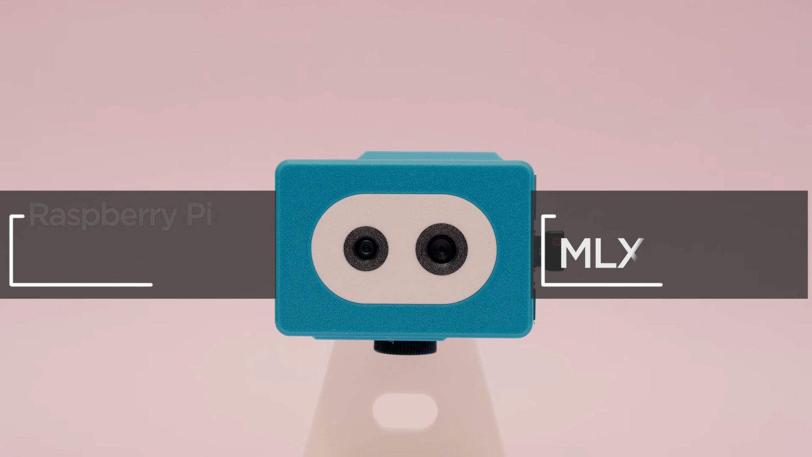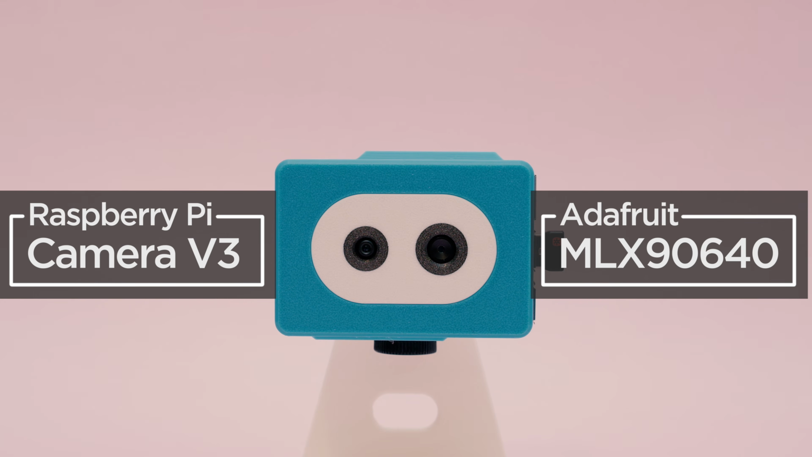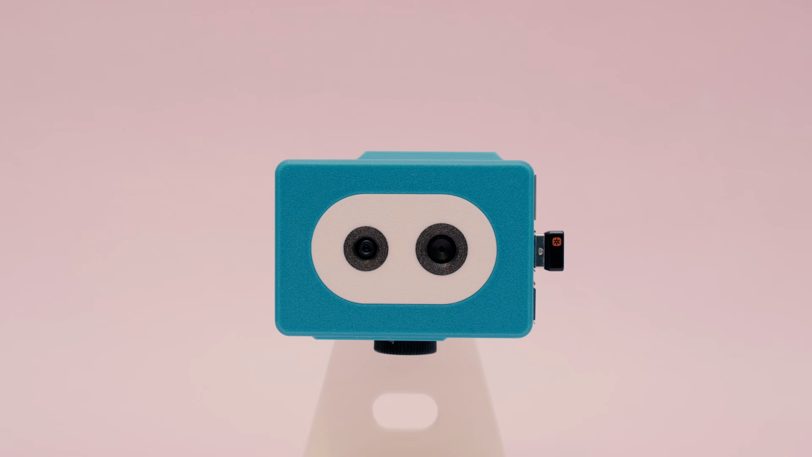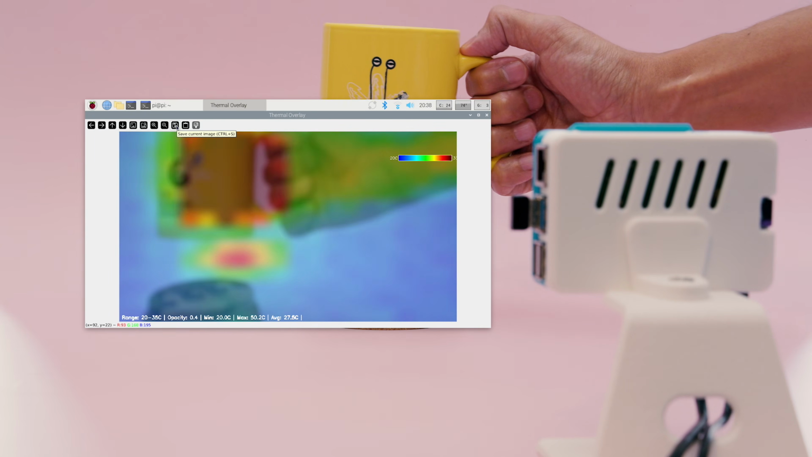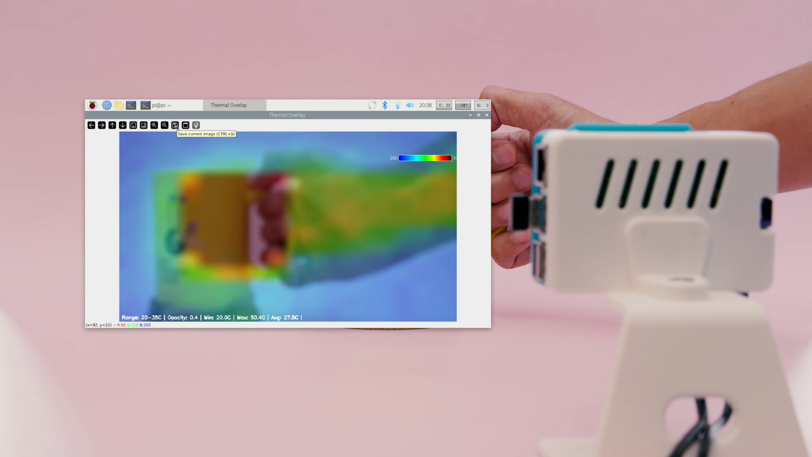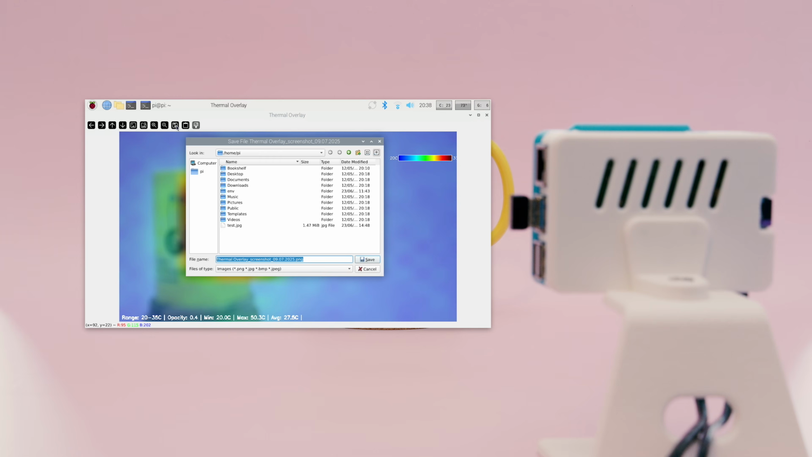The Pi Camera Module V3 and MLX90640 IR thermal image sensor are mounted side by side to create a dual camera system. Our Python script features a graphical interface that allows you to control the overlay's opacity, temperature range, and even take screenshots.